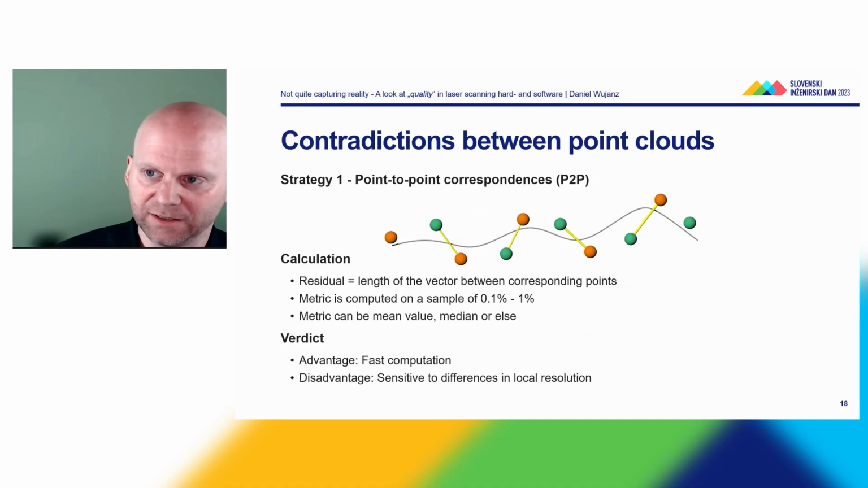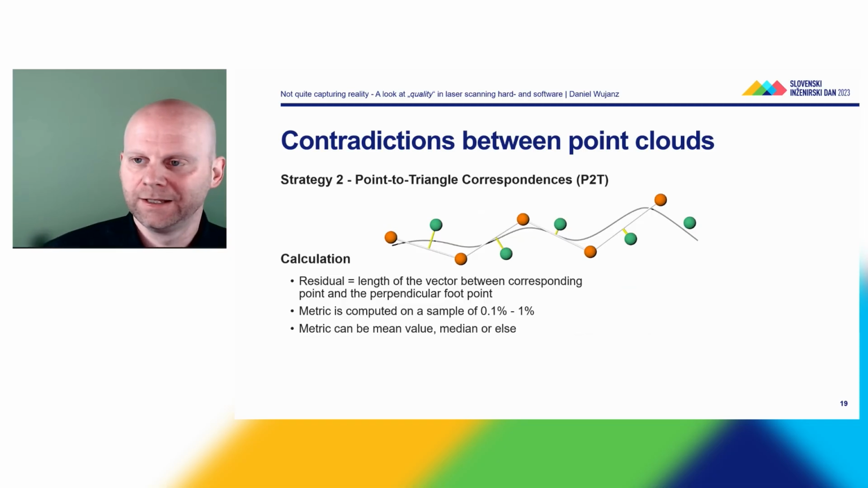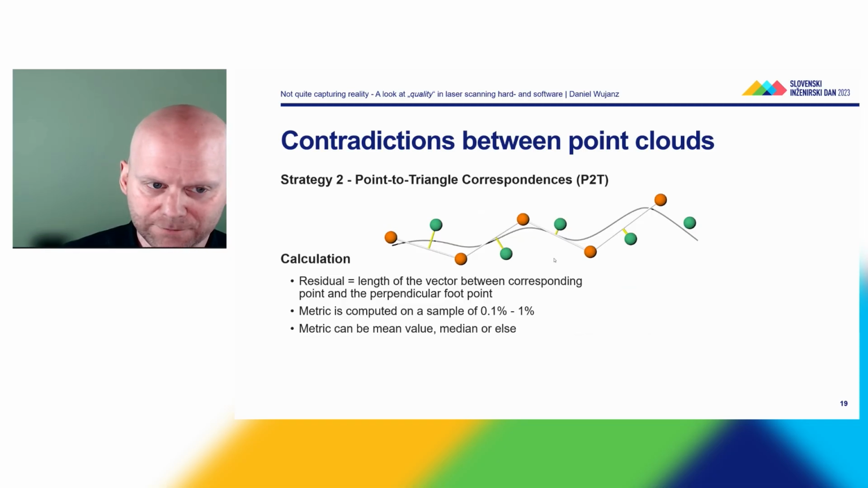So a strategy that can cope with differences in local resolution is point to triangle correspondences. What I'm doing here is I'm taking my reference data set and I'm triangulating this. So you can see these gray bits. This is triangulation through the orange data set. And now instead of saying this green point belongs to this orange point, I'm taking the green point and trying to project it onto the gray triangulated surface.